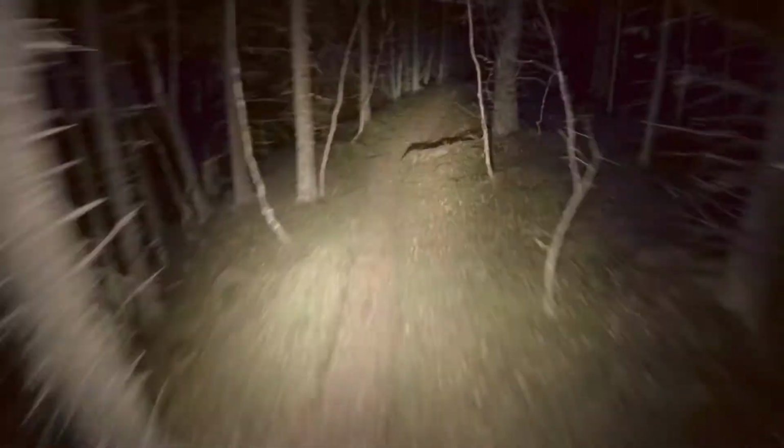I made a lot of sound there, but mostly because I was scared to death. That could have been a moose or whatever. There's a lot of moose in these woods. This is a quite rocky part, but you can't really see it on camera.